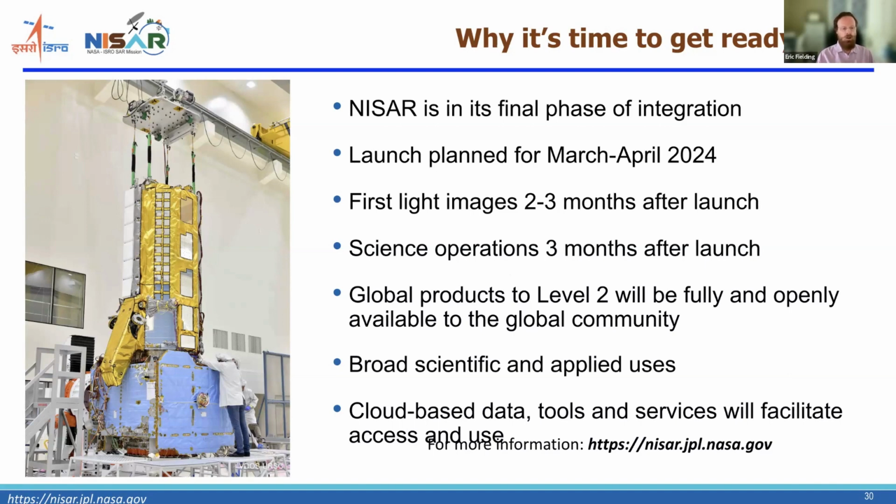So if it's launched at the end of March, that would be the end of June. And then the data will be immediately available to the public online through the ASF.